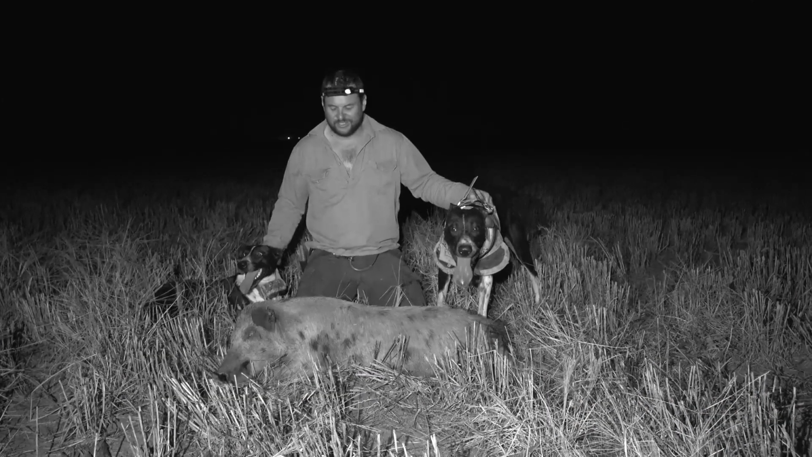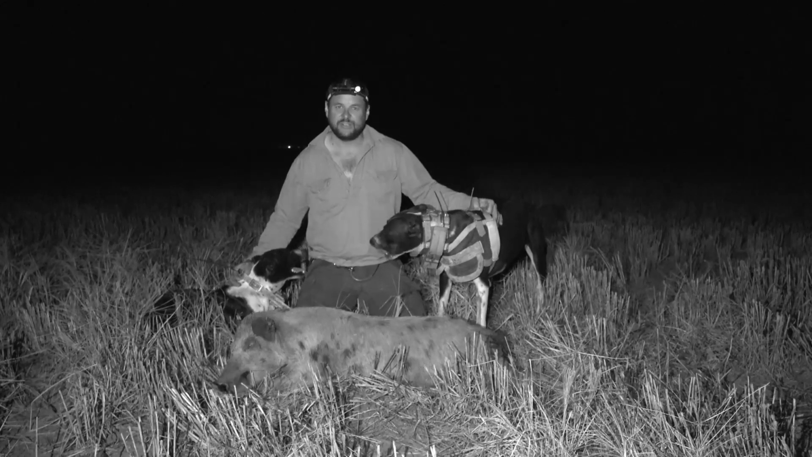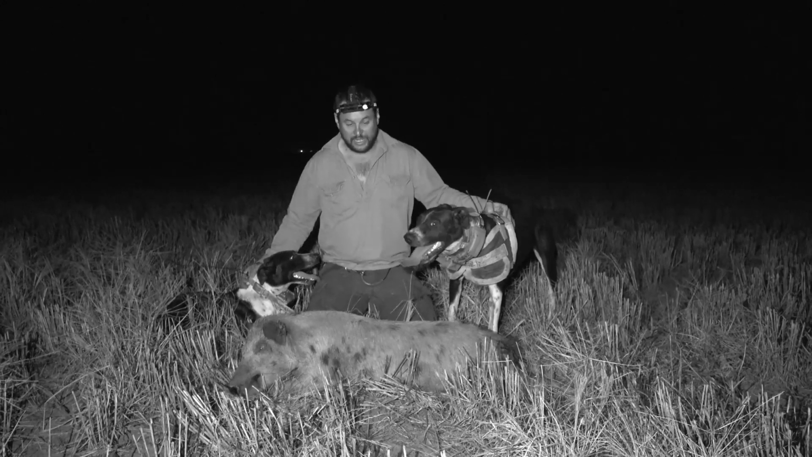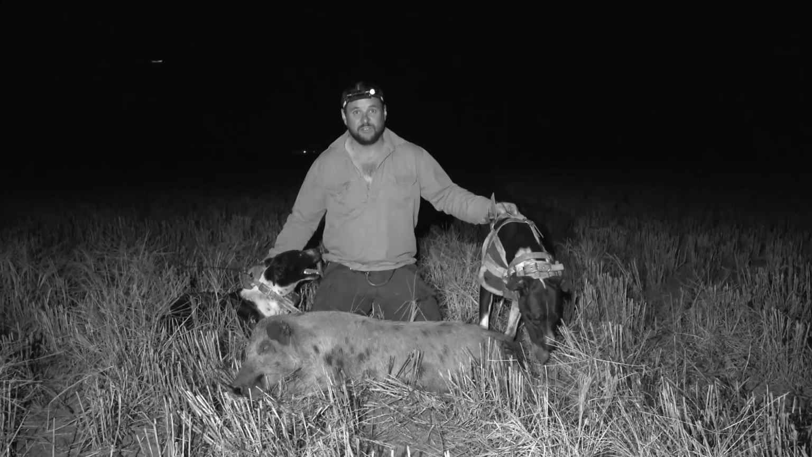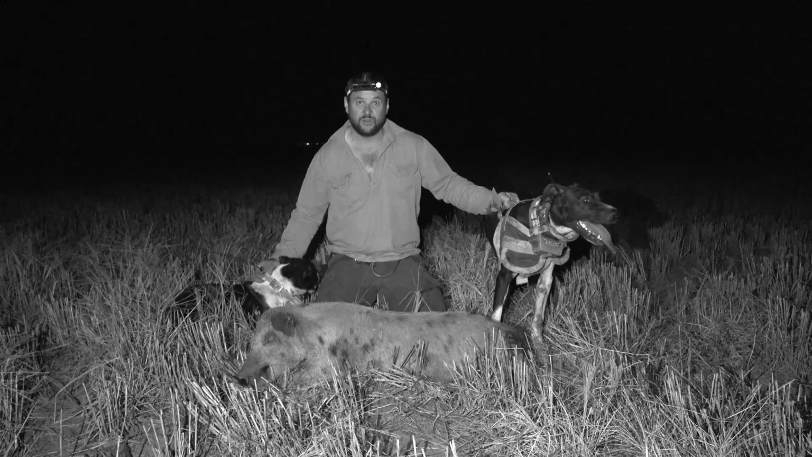Alright, so that was a good little jump there. We were just coming up the paddock and I was just saying, geez, Trapper looks pretty keen there at the minute. And then they jumped and they went pretty hard. They went, I'm pretty sure it was 950. We just checked the drive track. Only a small little pig, might be 30 kilos or something, but a pretty good find.